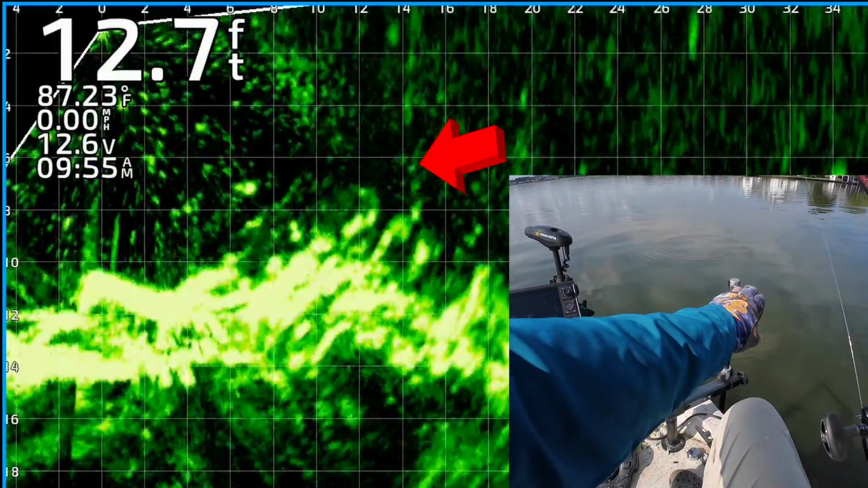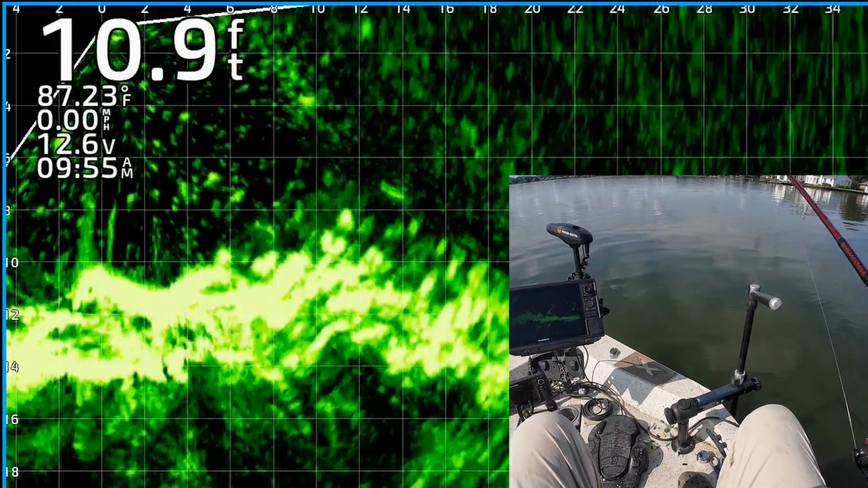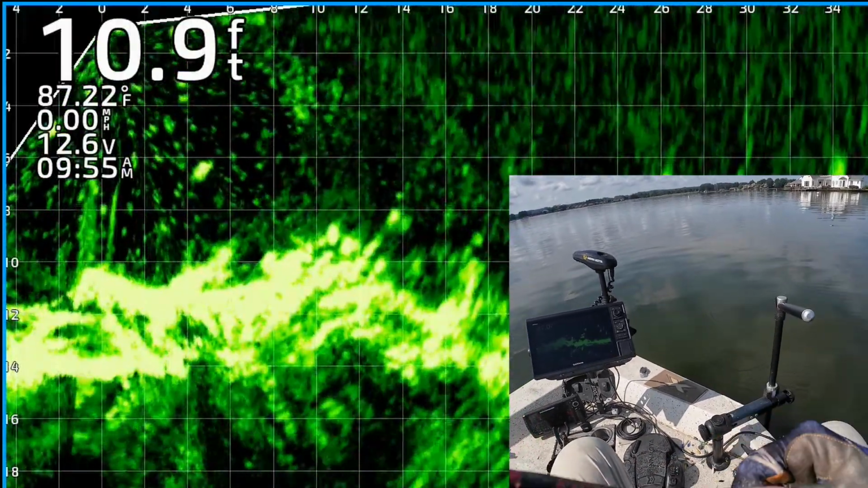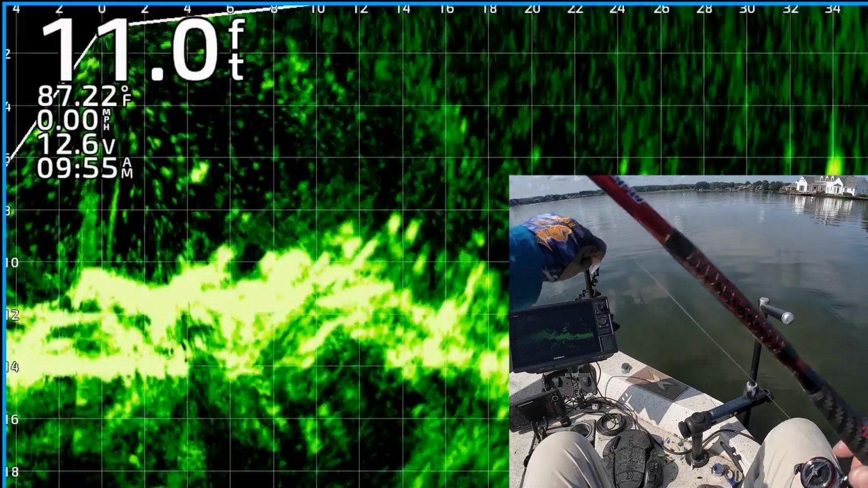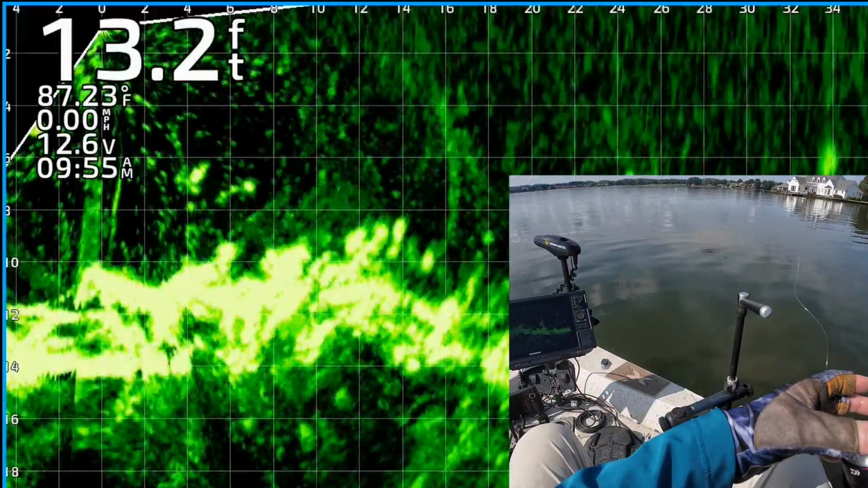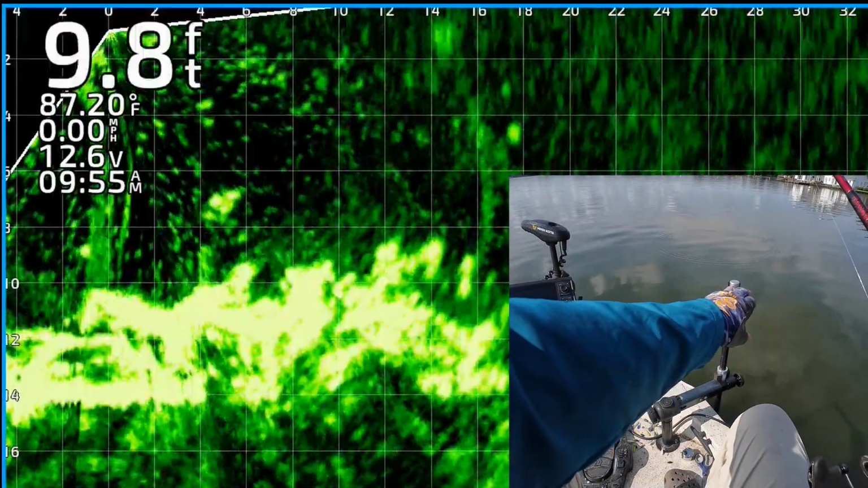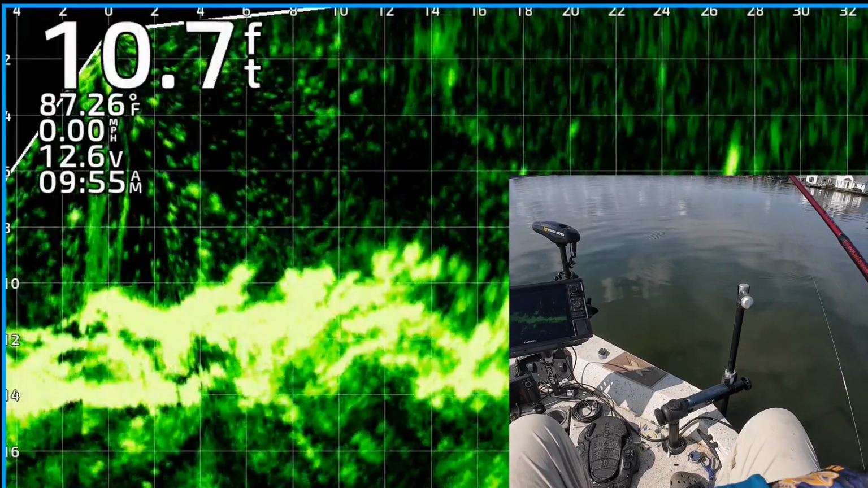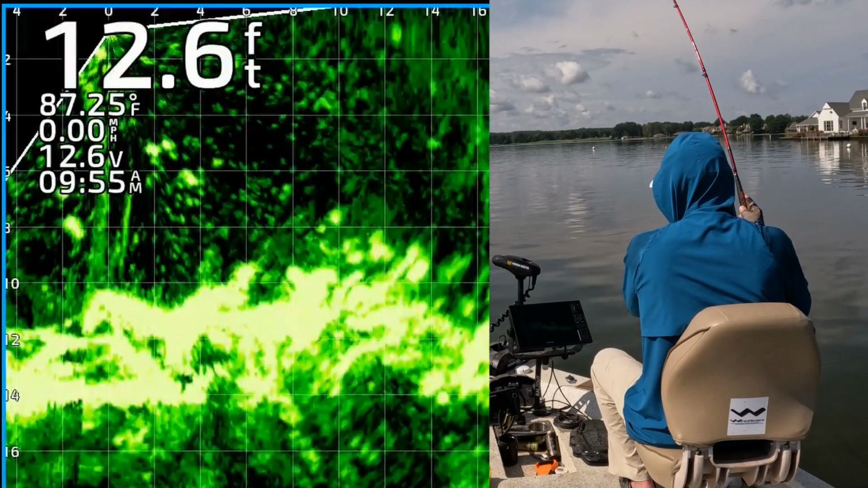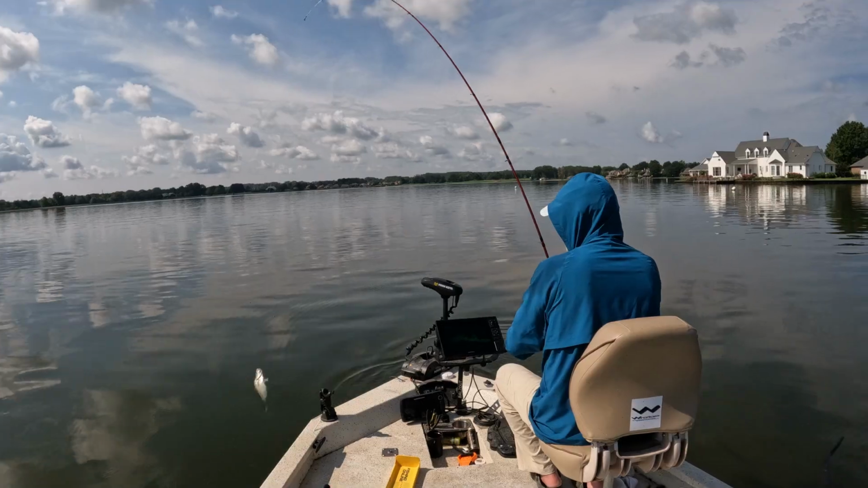There's my jig and weight, about 14 feet from the boat. I'm going to bring it through there and see if one of them will get it. Missed them, so get your plastic lined up, chunk it out there again. Okay, there is my jig and weight dropping down to him. I don't know if those are bluegill or crappie or catfish or what, but I'm bringing my jig to him. One of them's about to eat it. That one was a crappie. Little tiny one.